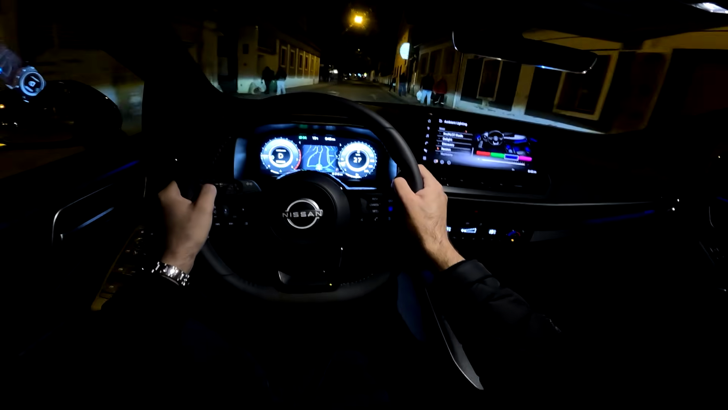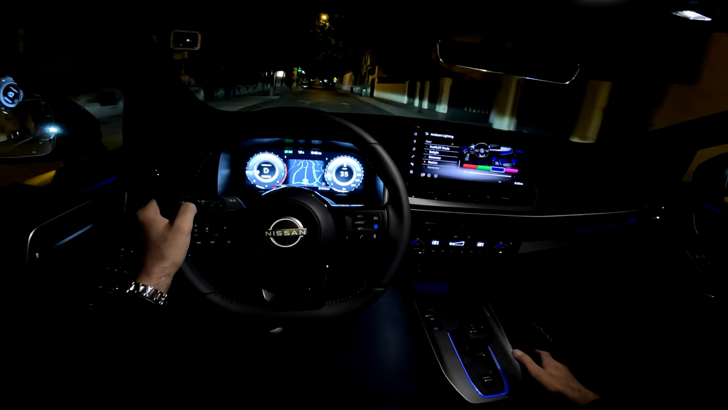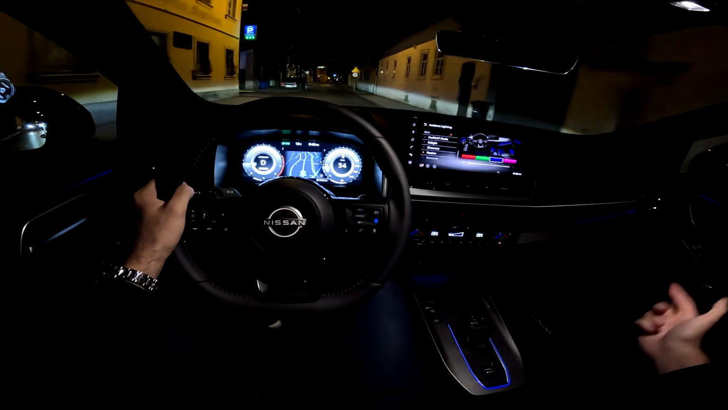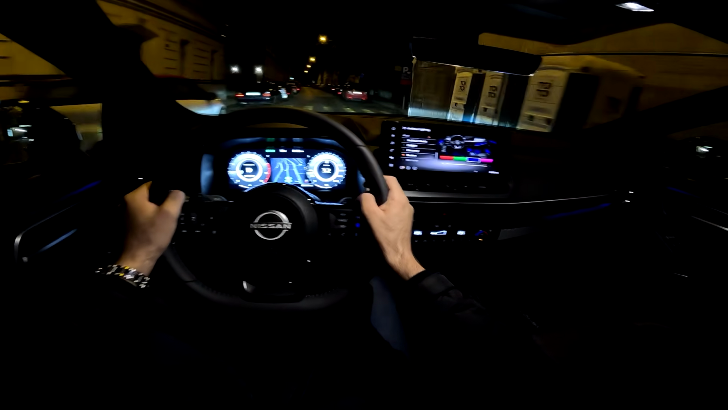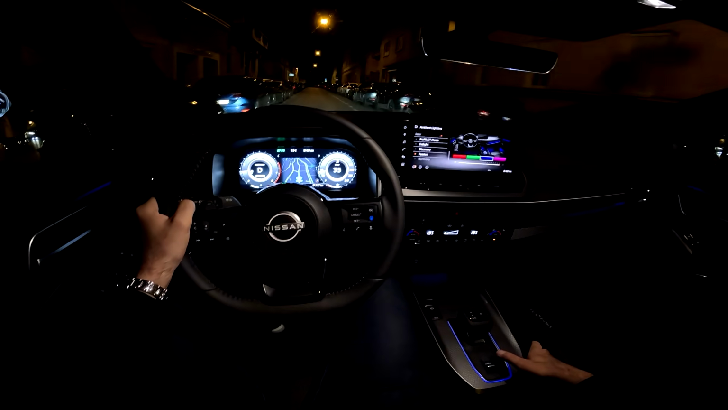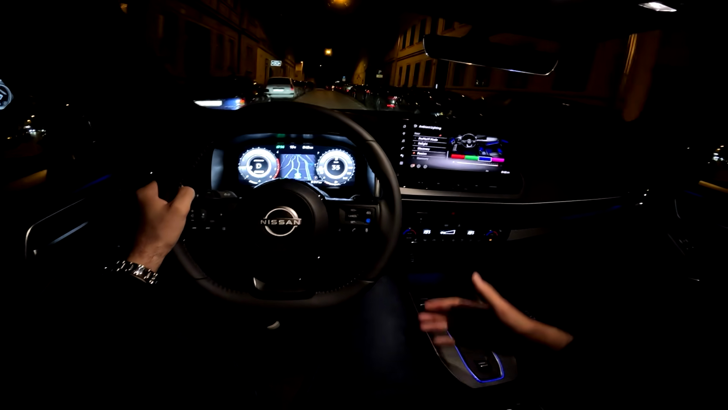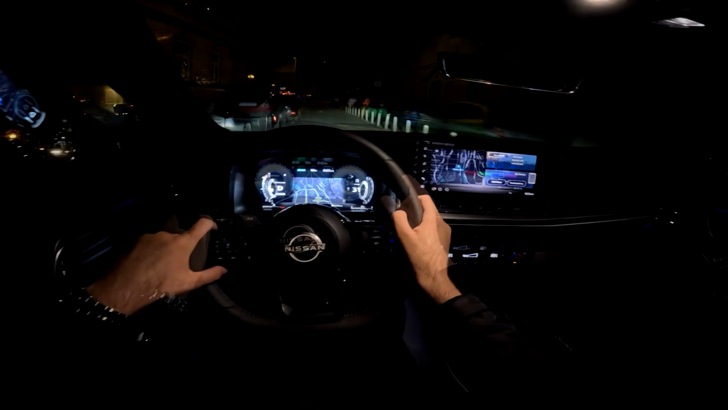Today I was actually in the car almost all day because we had the Croatian premiere, and then we drove from Zagreb to Slovenia and back. Tell me in the comments, what are your impressions? How do you like the interior? How do you like the drive itself? And how do you like the new design and new technology on this facelifted version?